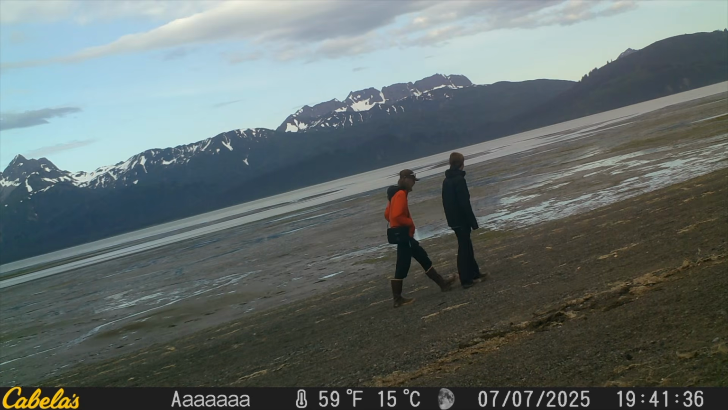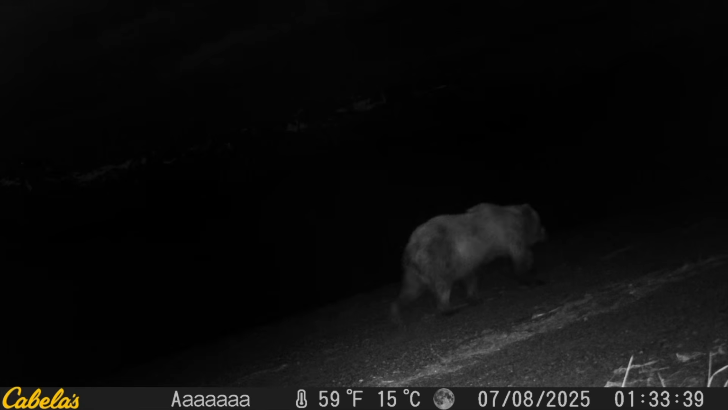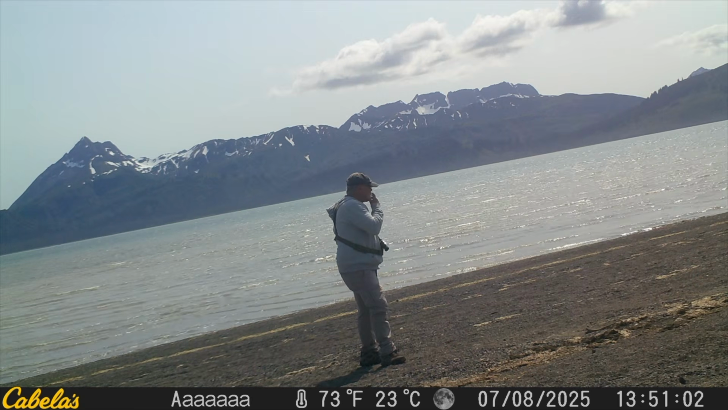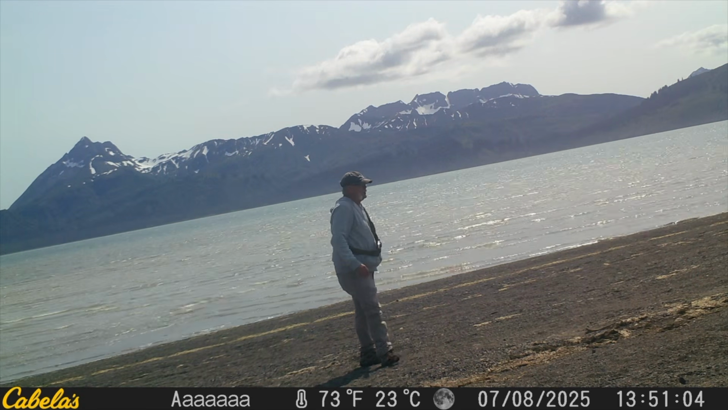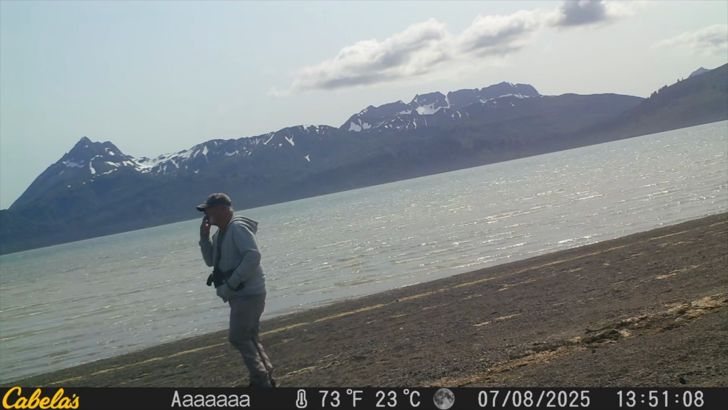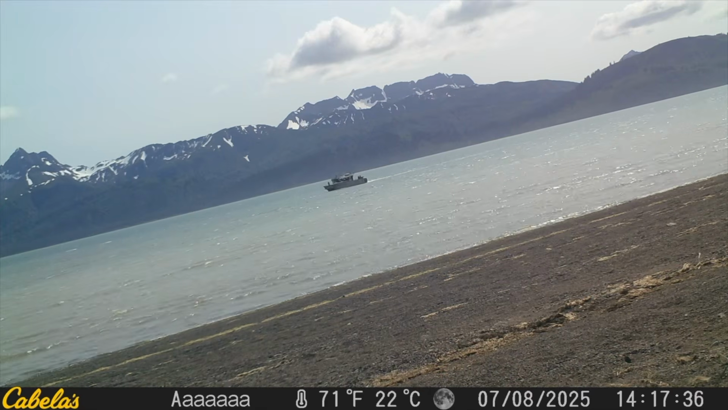Absolutely obsessed with this camera. There's all kinds of stuff on the beach that is left by humans, but the ravens for some reason really are fascinated or hate that camera. Another random dude just walking around has no idea he's being filmed, just around a dead bear. Who knows? That's kind of funny.